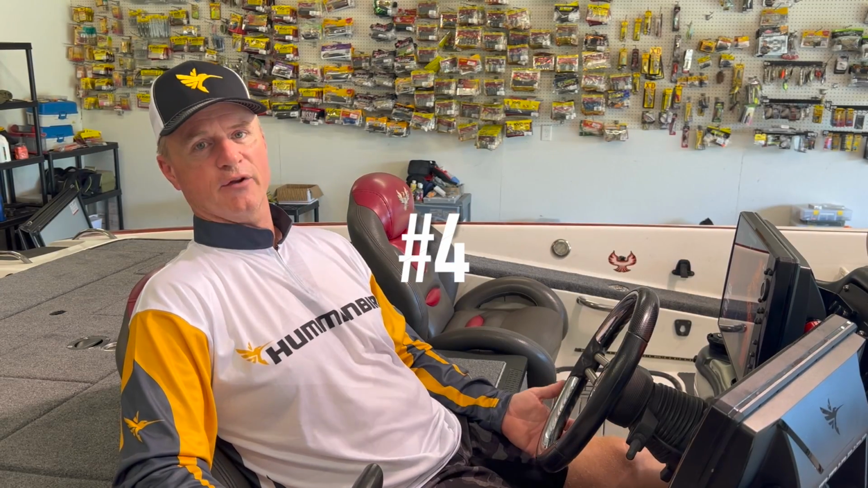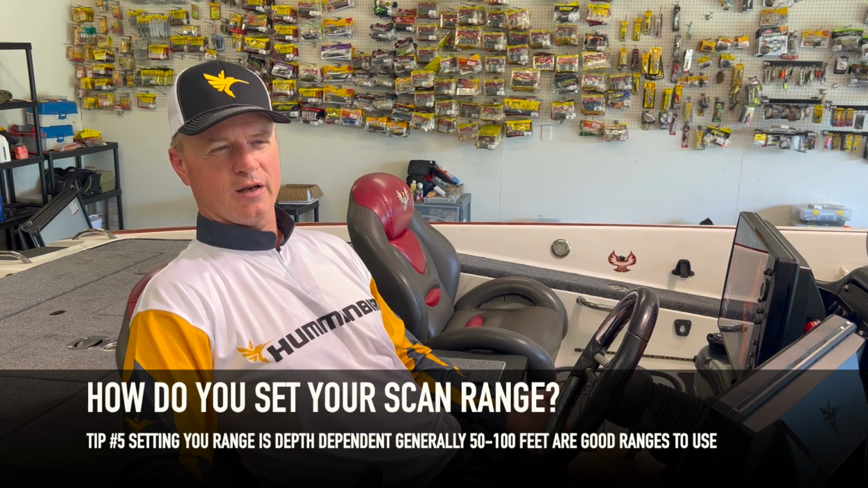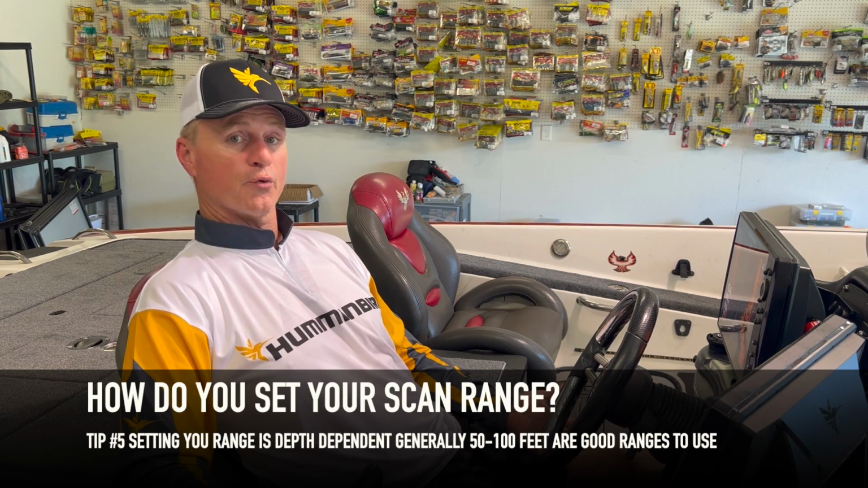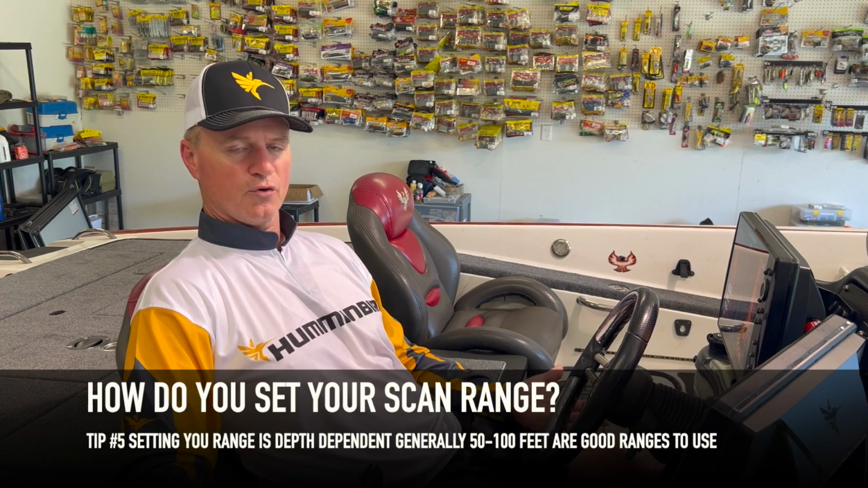So to set your scan range when you're side imaging with your Core series up to your Gen 2 models, it's best to set it around 3 to 4 times your depth. With your Gen 3 and your Gen 4 models, you can bump that range out maybe to 5 or 6 times your depth. But that's going to be your preference and what your eyes see best.